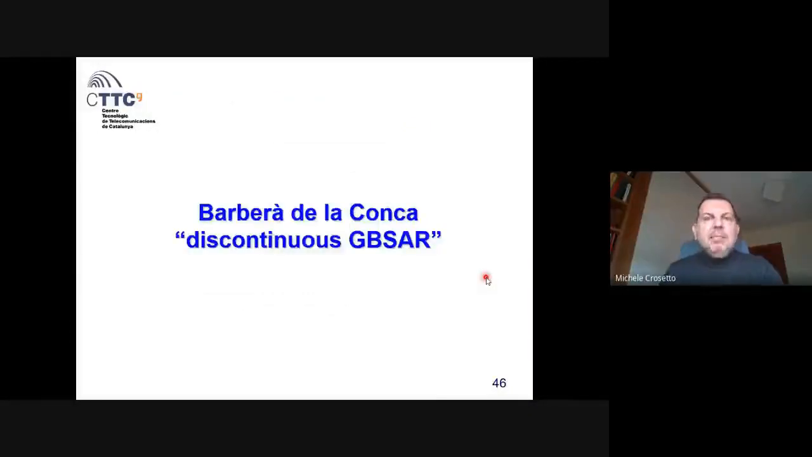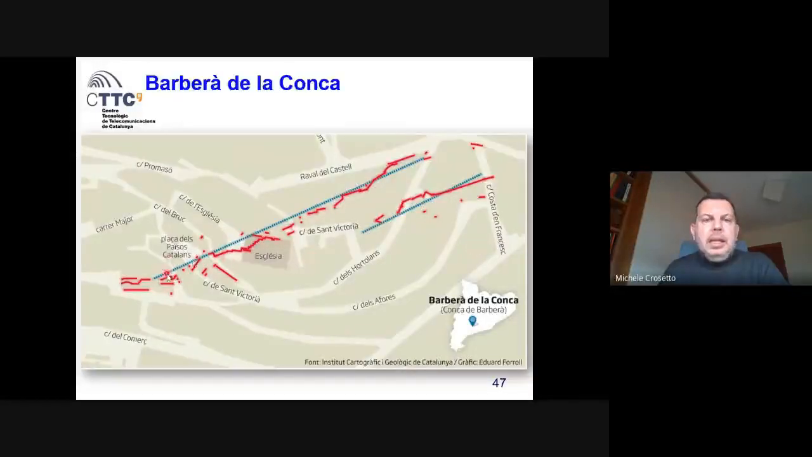Let's see another example. This example is again a discontinuous GBSAR. It concerns Barberà de la Conca, a small town in South Catalonia, in the province of Tarragona. In this town, some years ago, some important cracks appeared in the buildings, also affecting the church, which is a historical building.